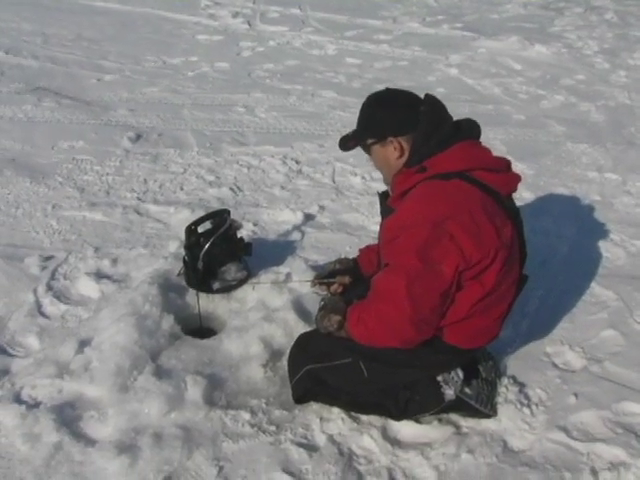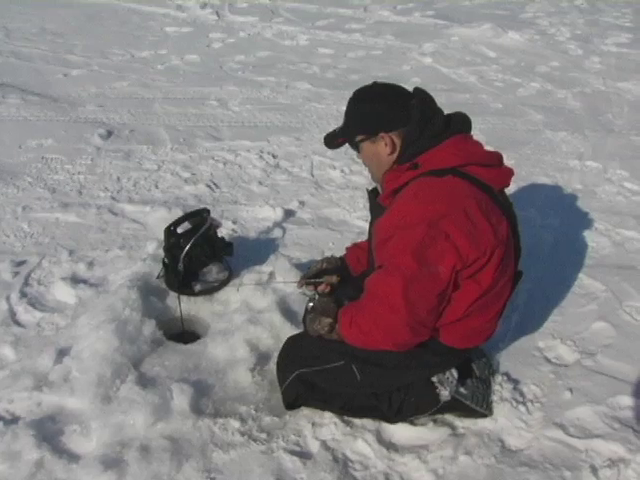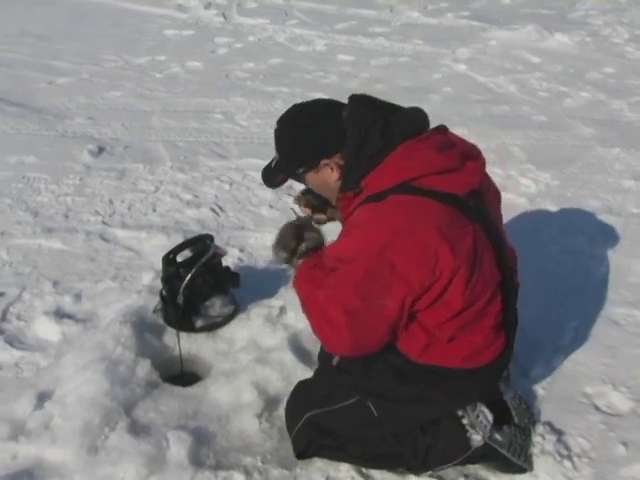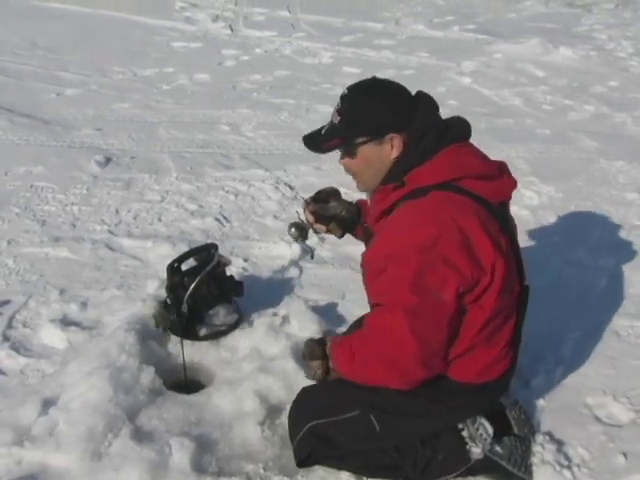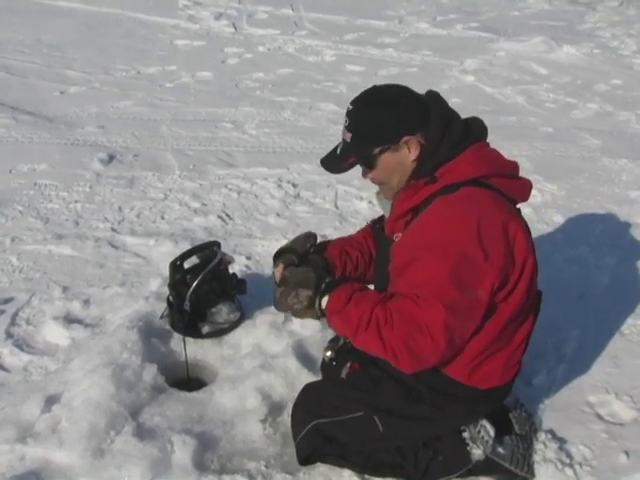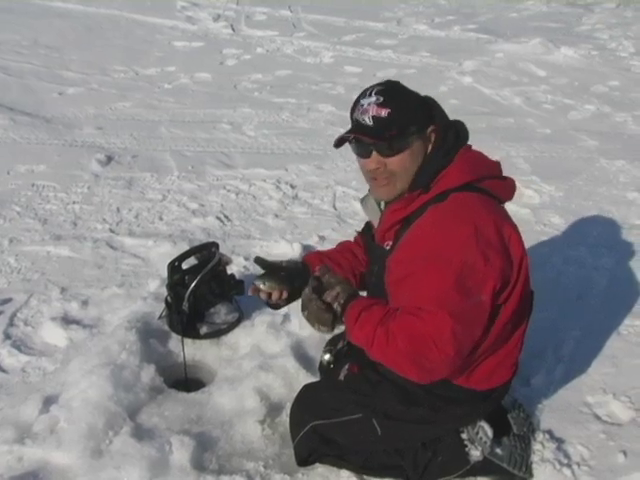I can see him on the Vexilar. I'm just not moving. There he is. Oh, there we go. Oh, it's a whopper. Tommy, I thought you said all the fish in these weeds were big. He catches this little one. I think these fish know when Tommy George is around.